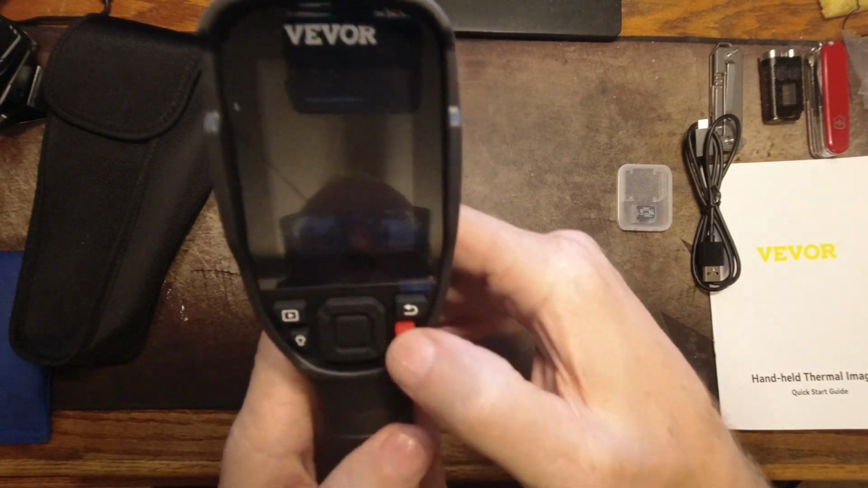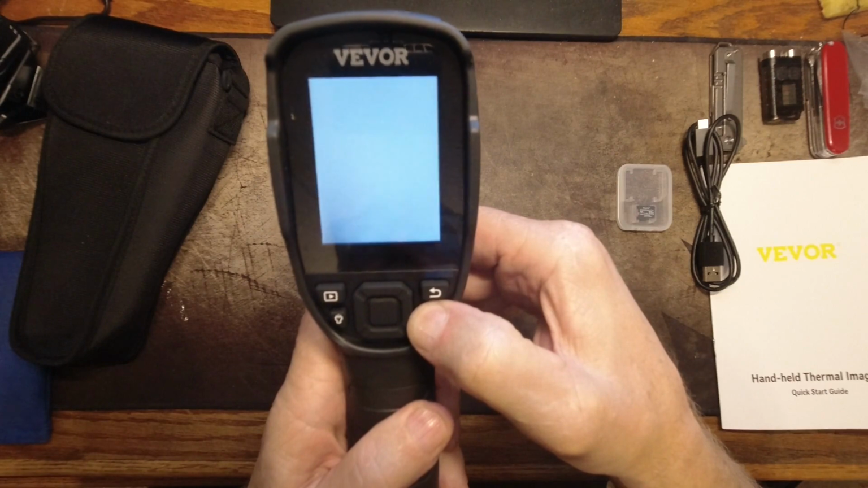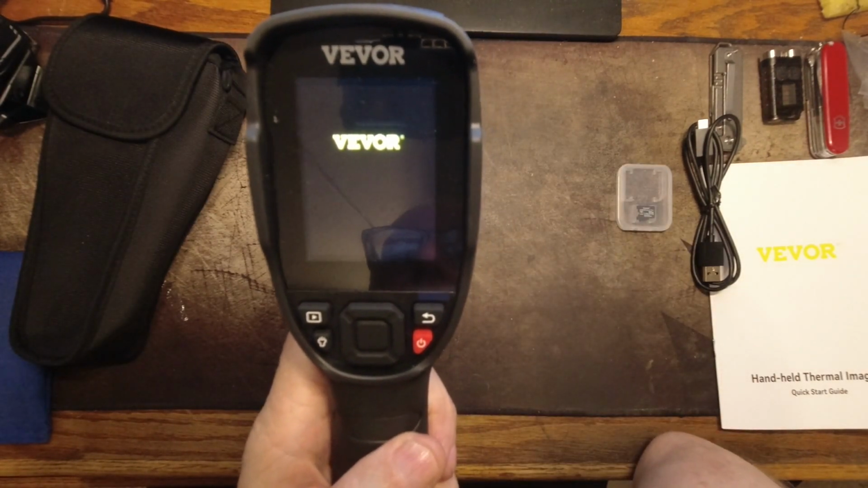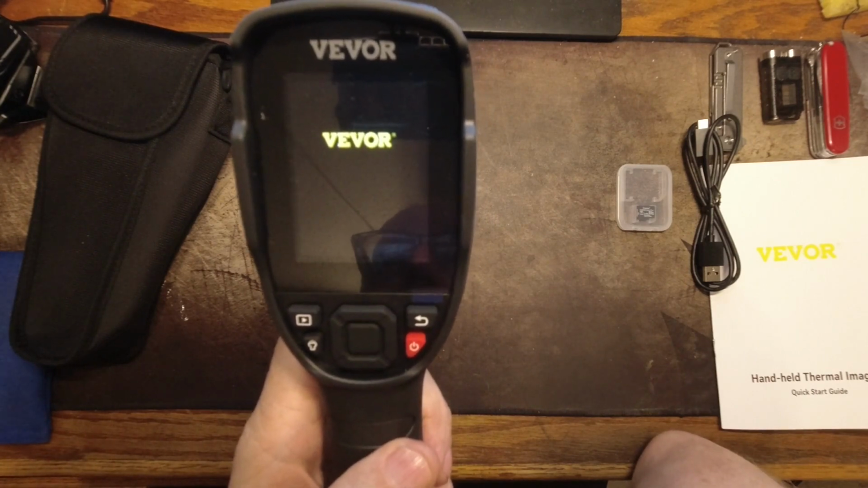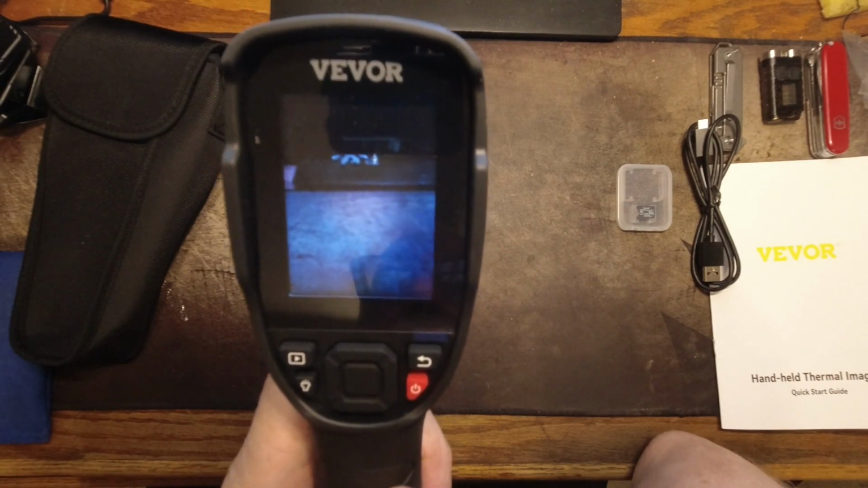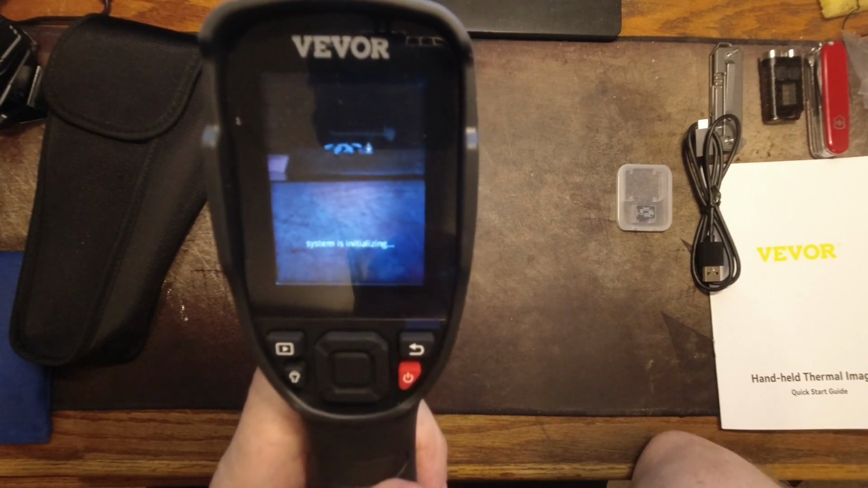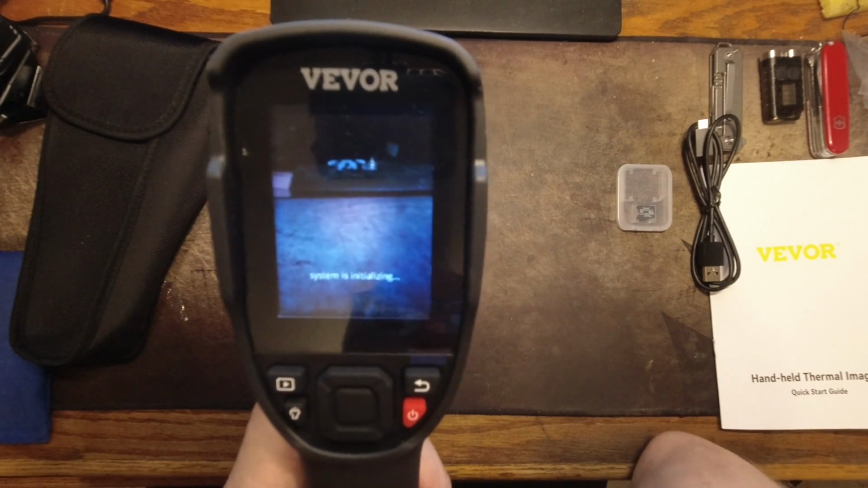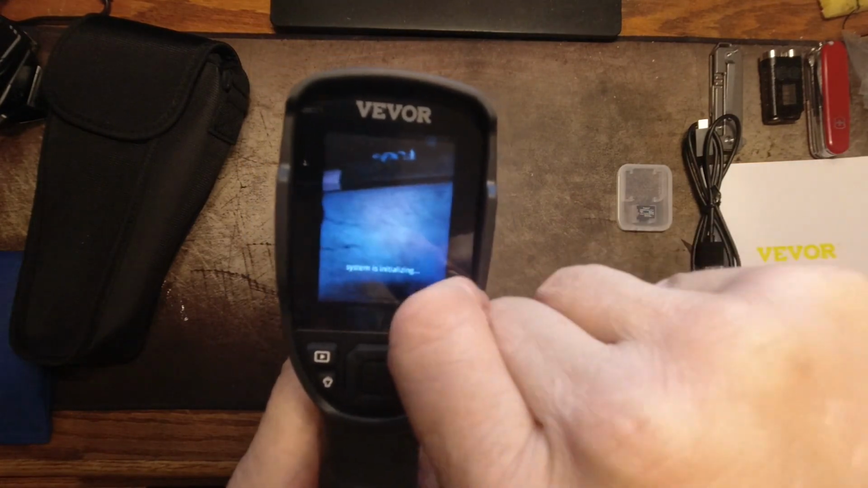To turn it on, you hold the power button, I think, for a couple seconds. And again, for full disclosure, I stupidly, through no fault of the camera and all the fault of my own, got it stuck in Russian language, and it took me a while to figure out how to get it back. Okay, it says system is initializing. We'll go through it again. I did a reset on it, so hopefully we're going to walk through that again. Oh, look, there's a little sticky on it. Let's get that off.